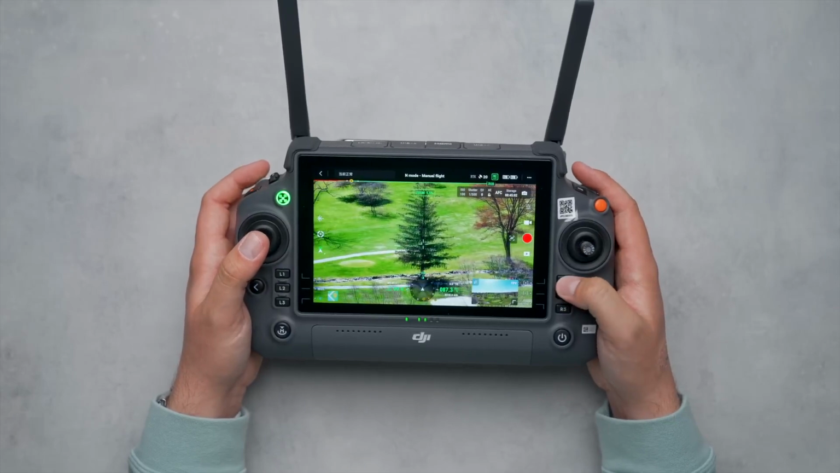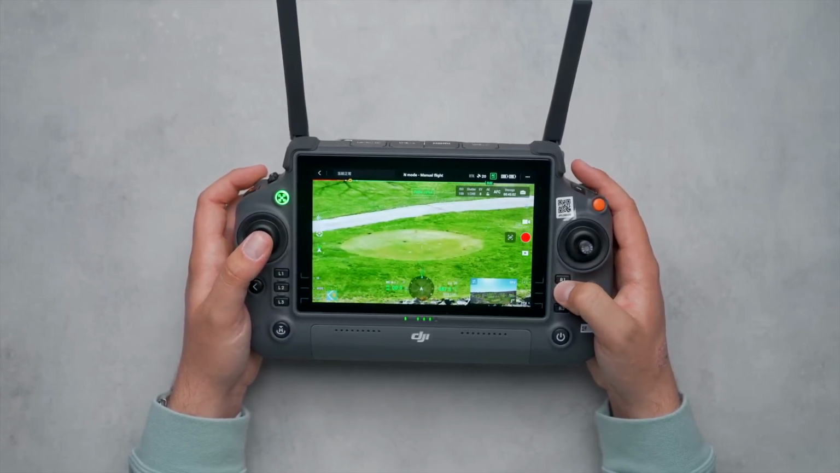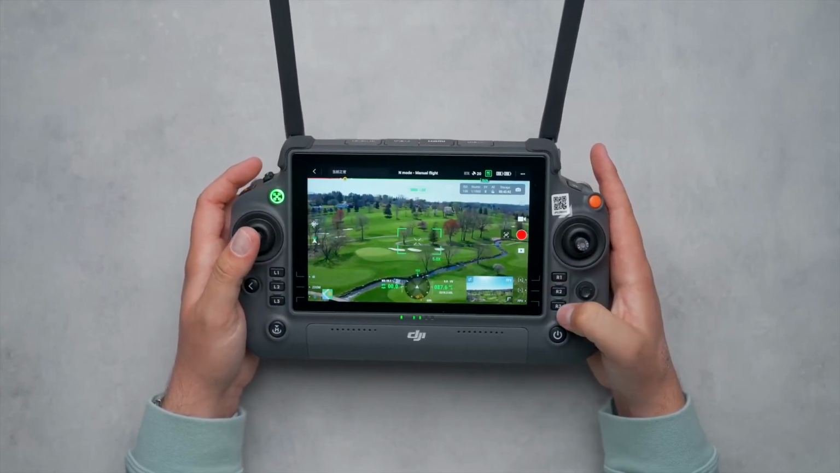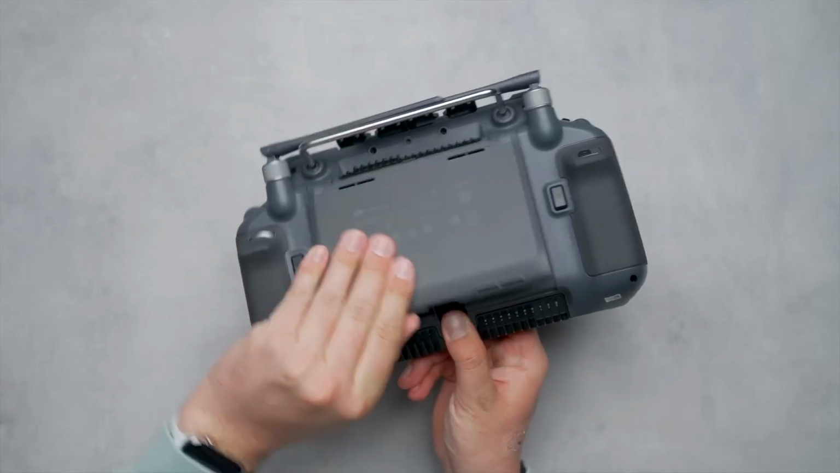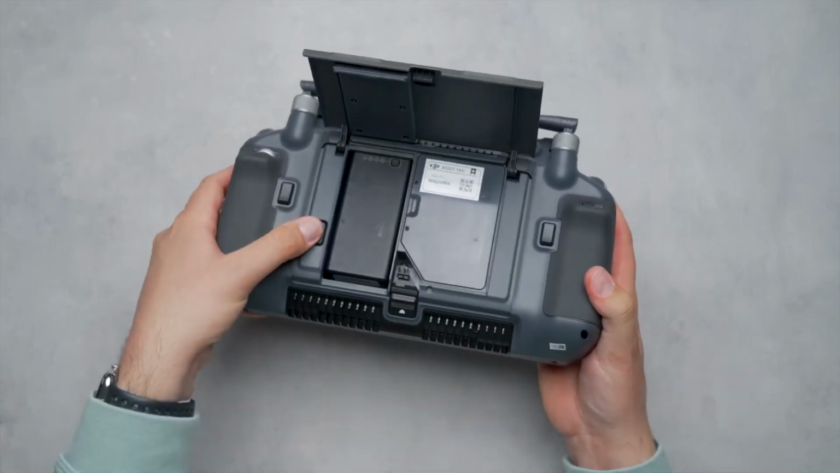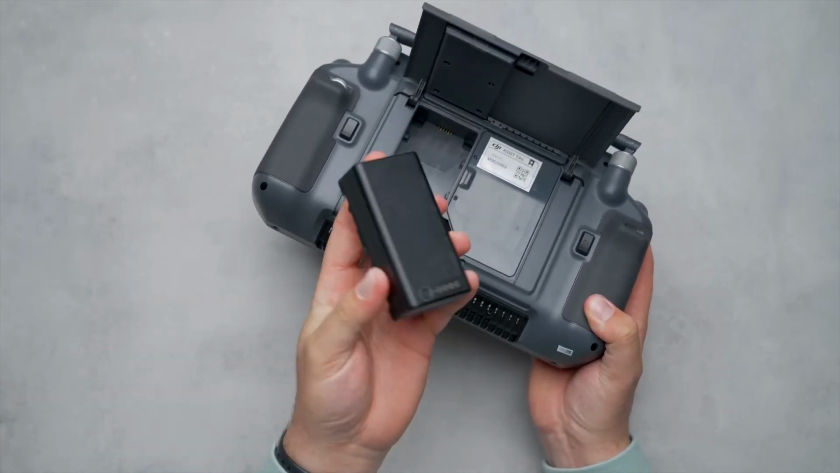All of the buttons on the remote also make it really easy to operate the drone fluidly, so there's no second guessing how to make changes while in the air. Once you master this remote, you'll be able to control everything you need with tactile buttons mid-flight without having to dig through the settings and different menus. Finally, the removable battery and internal battery give you a long runtime with the ability to hot swap batteries for an indefinite runtime on the remote controller. You can just keep feeding batteries and go.